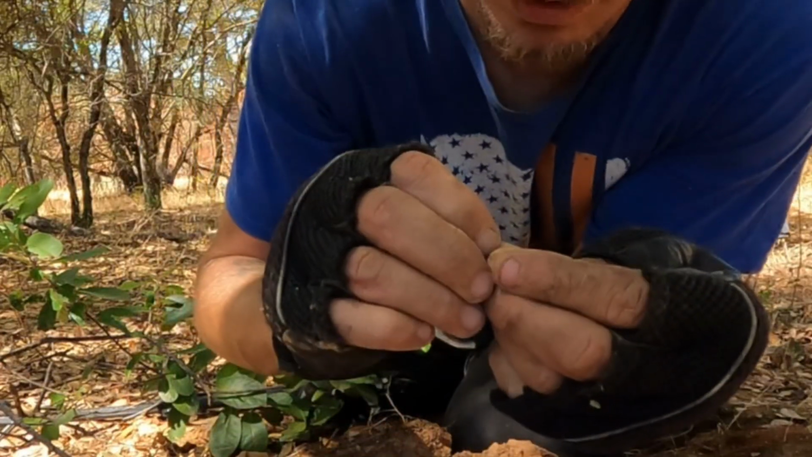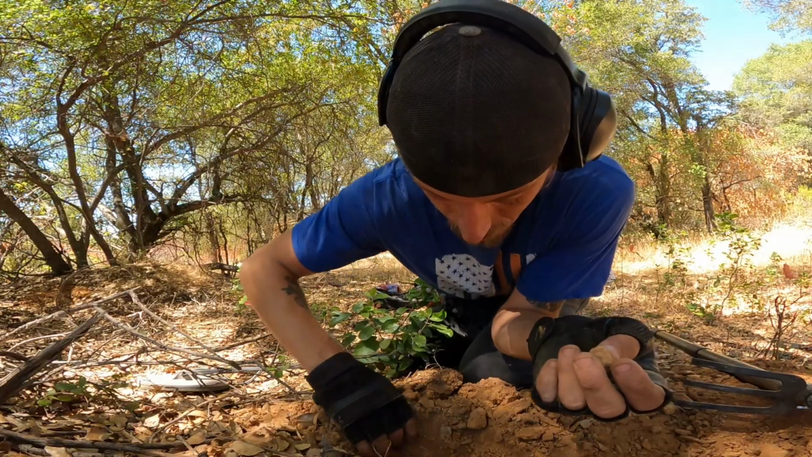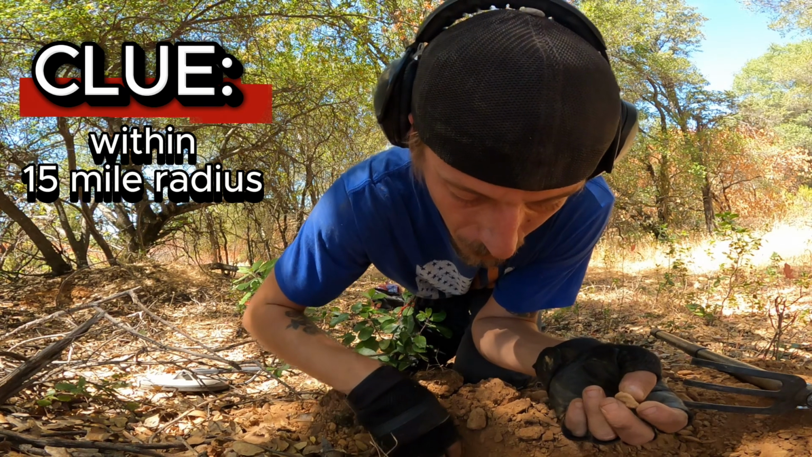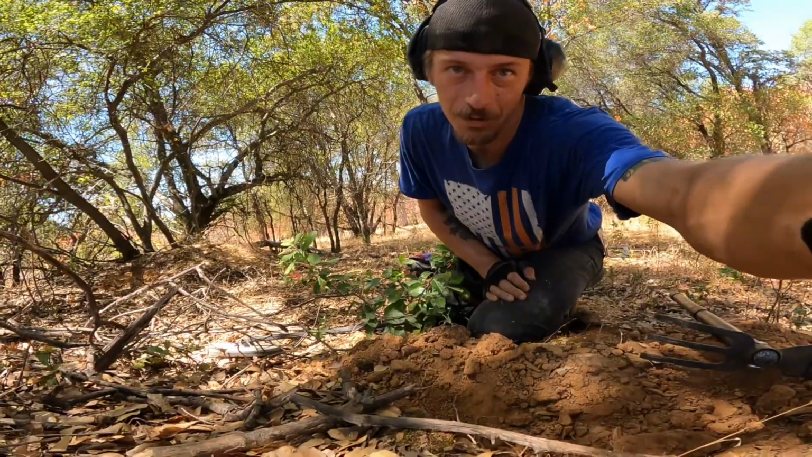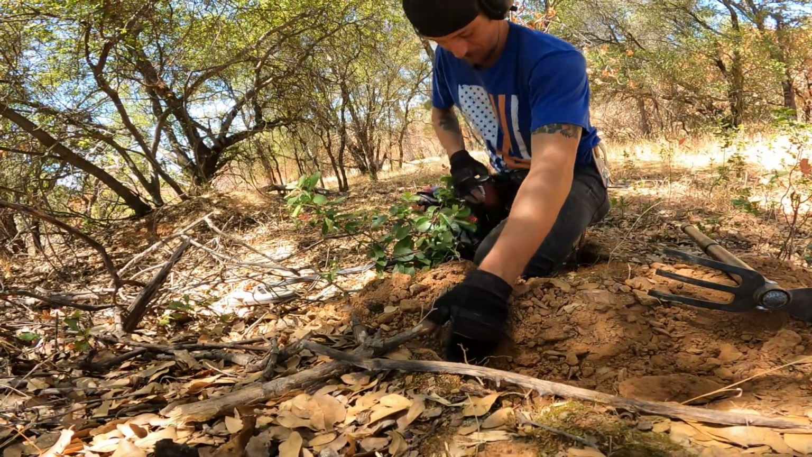Interesting piece of quartz right there. I'm standing in the hole I got that button out of, so I'm kind of curious what we might find in this hole. Now we are located around Diamond Springs. Notate that. I feel so naked without the shovel, guys. Alright, wish me luck.